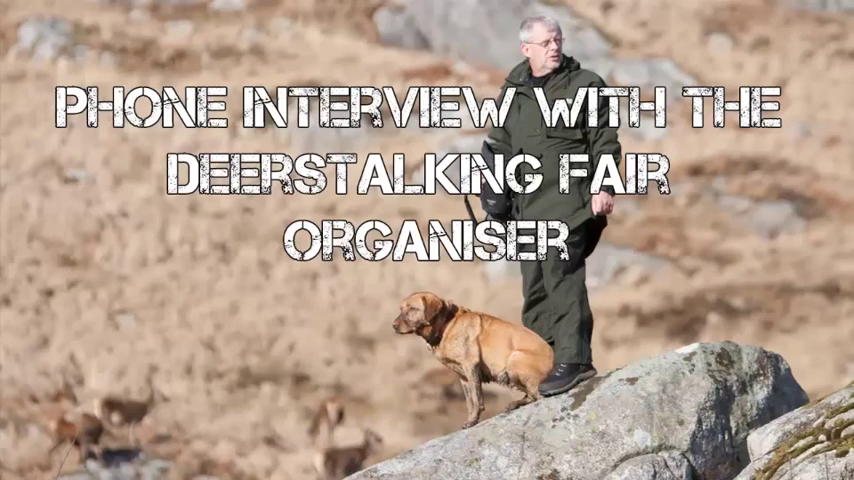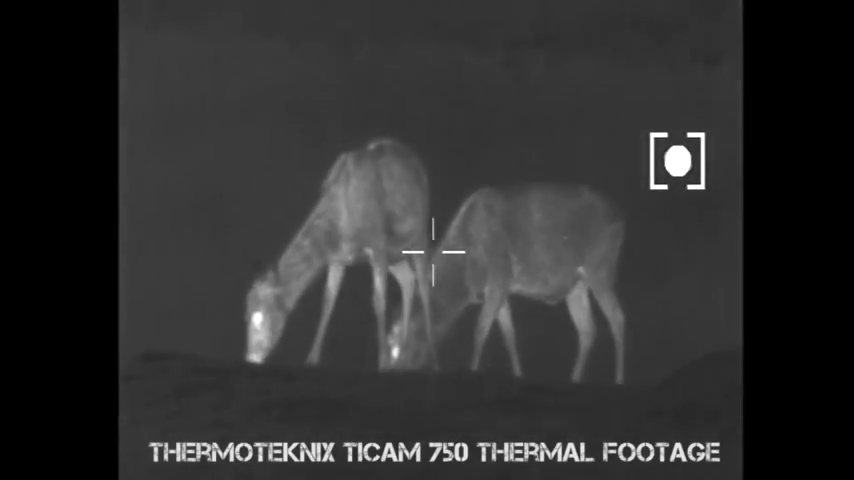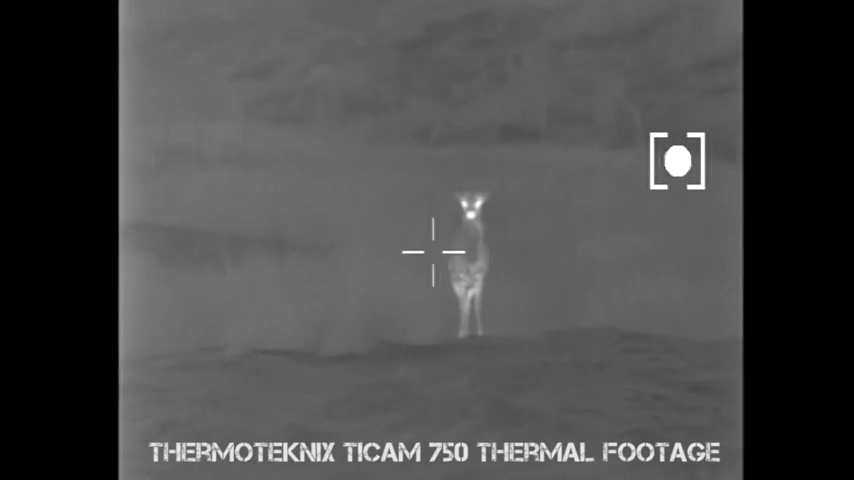I'm joined by one of the organisers of the show. Tell us a little bit of how you thought the show went and what's going to happen moving forward in the future. Well, as hoped for, the show was even bigger, and from what we're told, better than last year. The traders certainly did a lot more business than last year, and the crowds seemed larger.